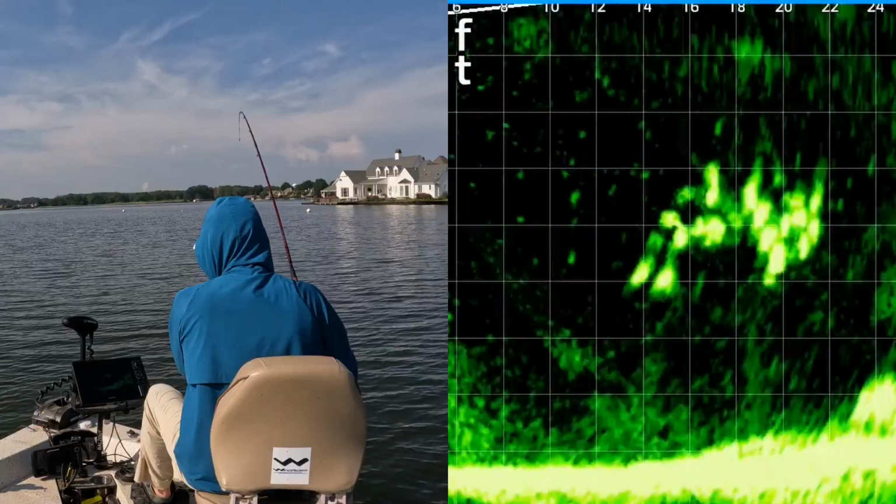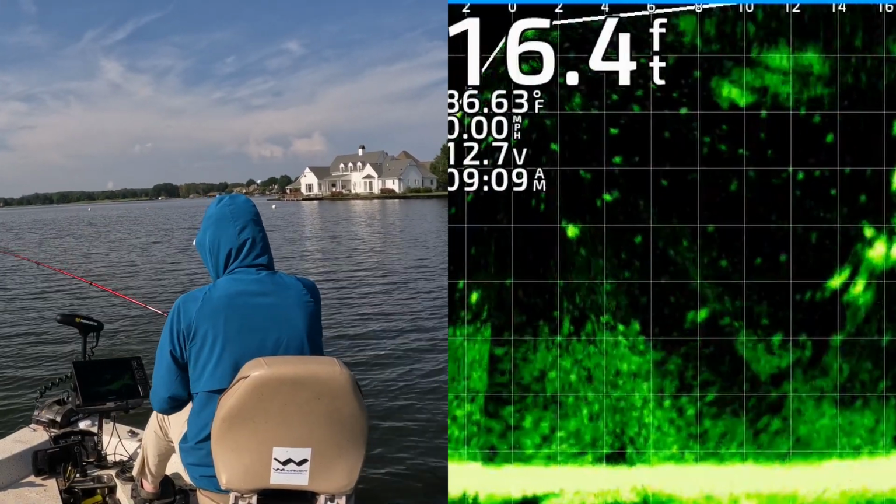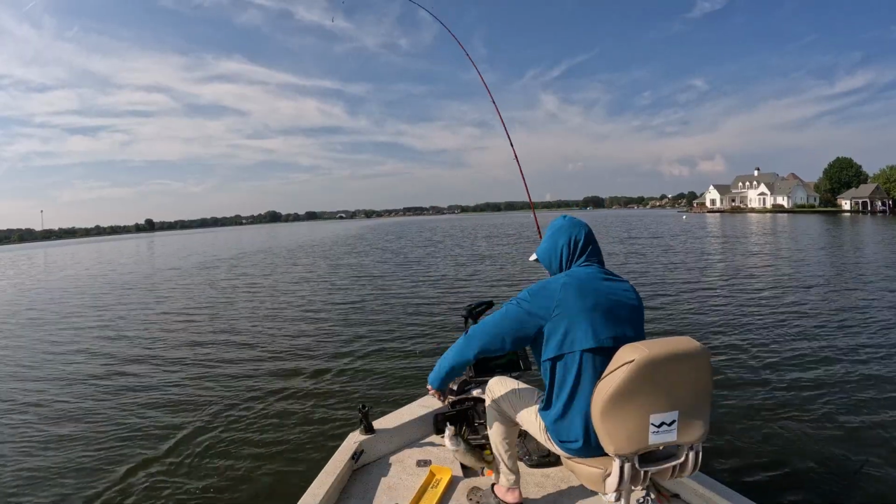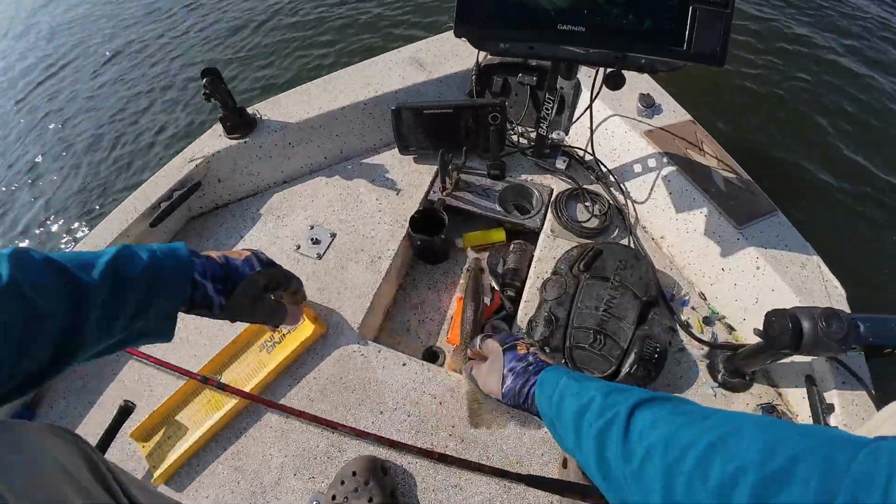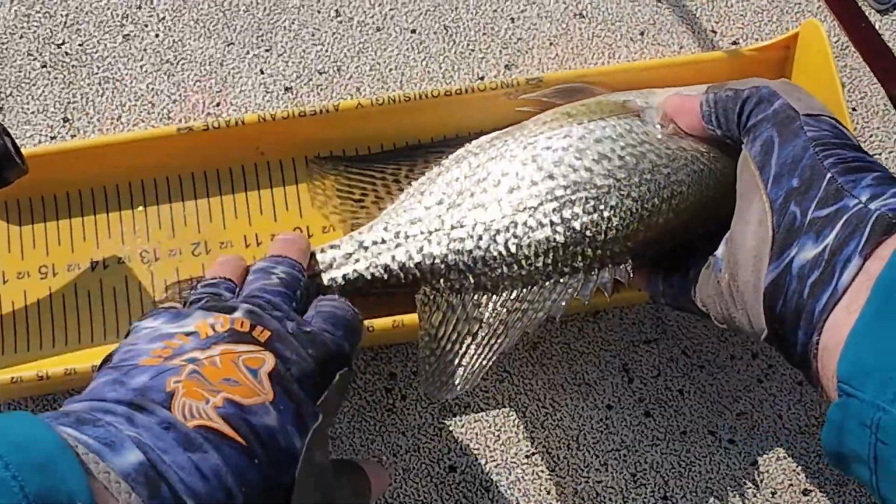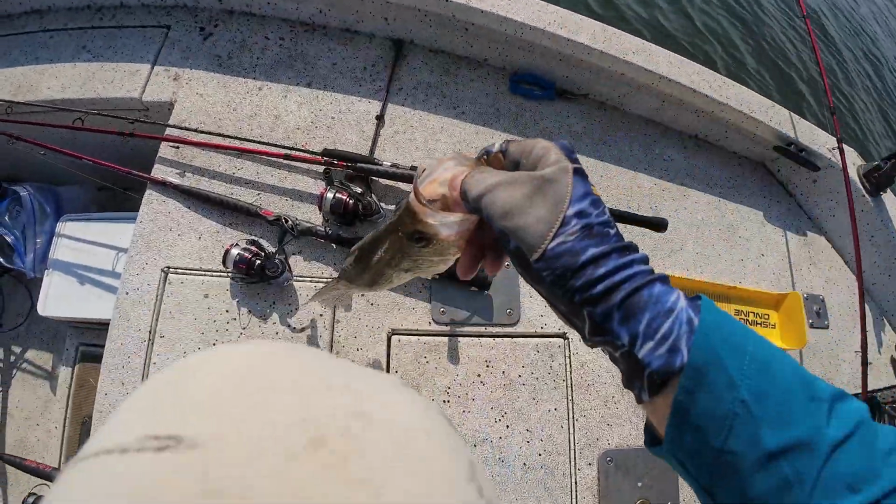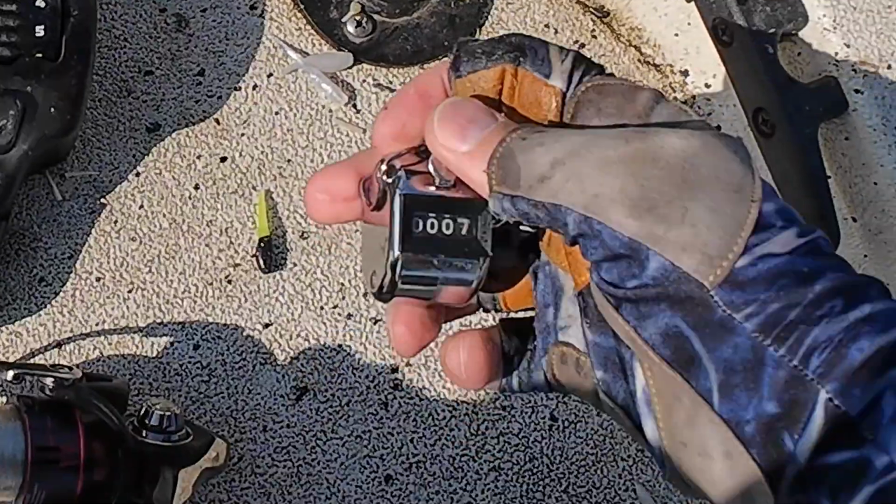Yep. Got that one. He couldn't resist it. That's a big one too. Maybe we'll get that school fired up. Black crappie. Yeah, man. Get in there, dude. That's the 7th one so far, I believe. The 7th.